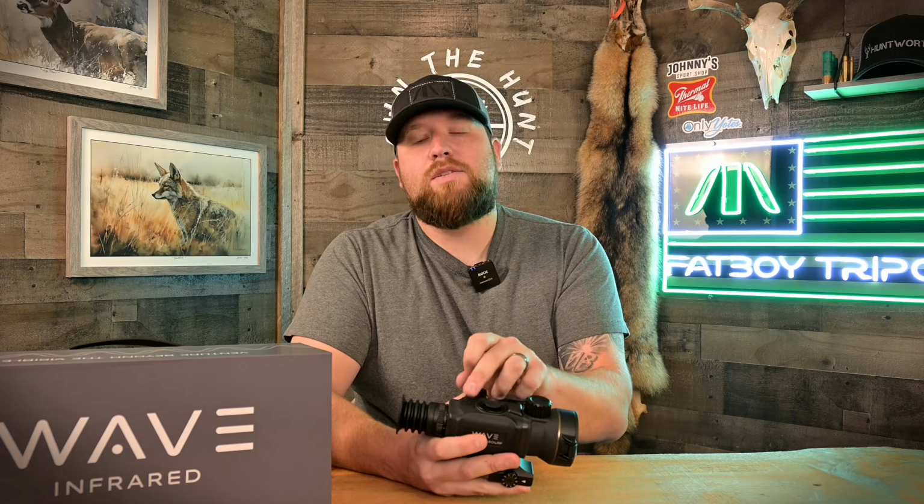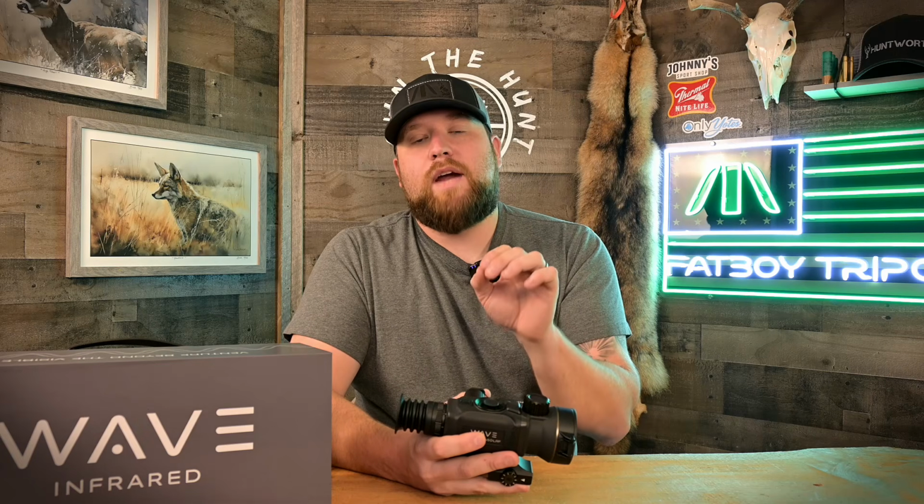So why does it do that? It does that because this power button is also your laser rangefinder actuation button, or I guess your activation button. When you press this power button one time, you're going to activate your laser rangefinder, and that's going to be controlled whether you're in scan mode or individual single range mode.